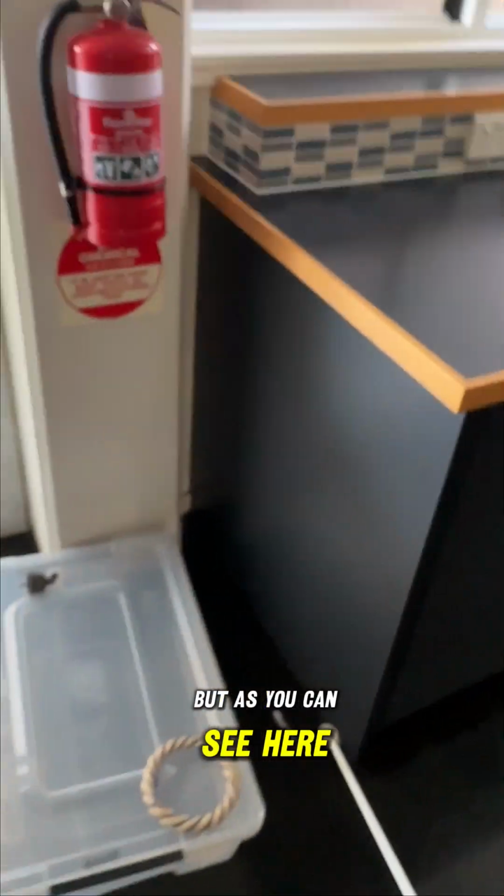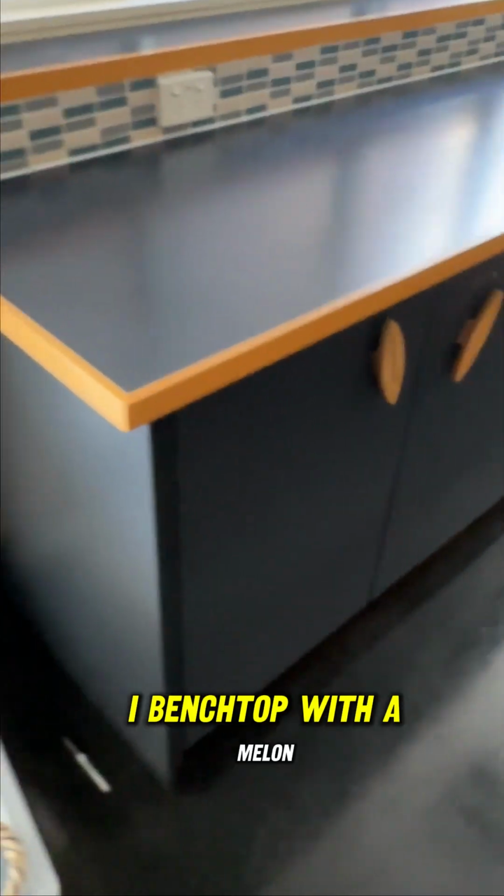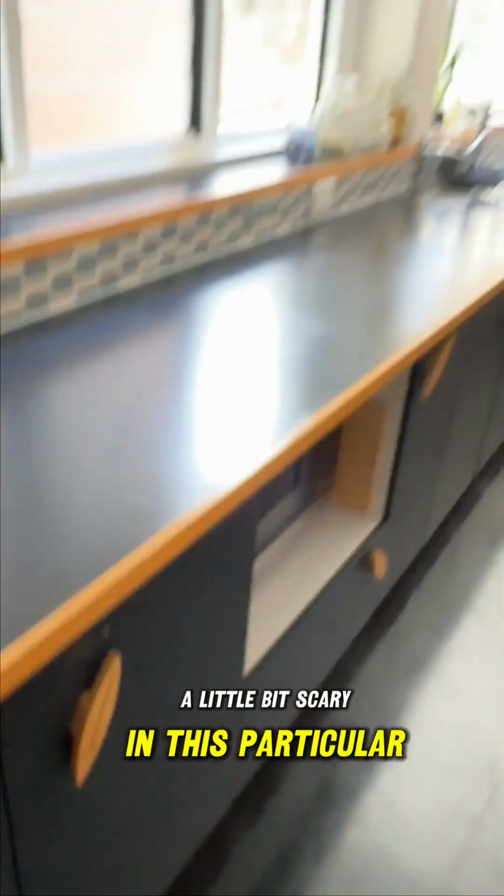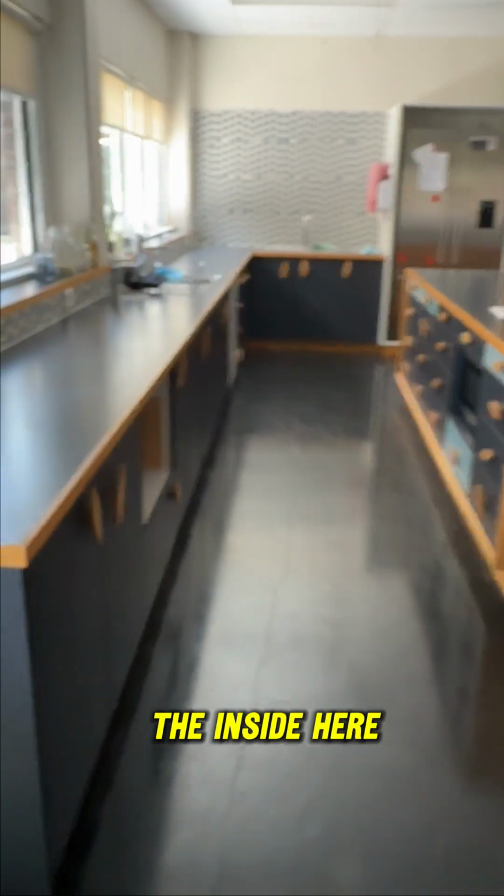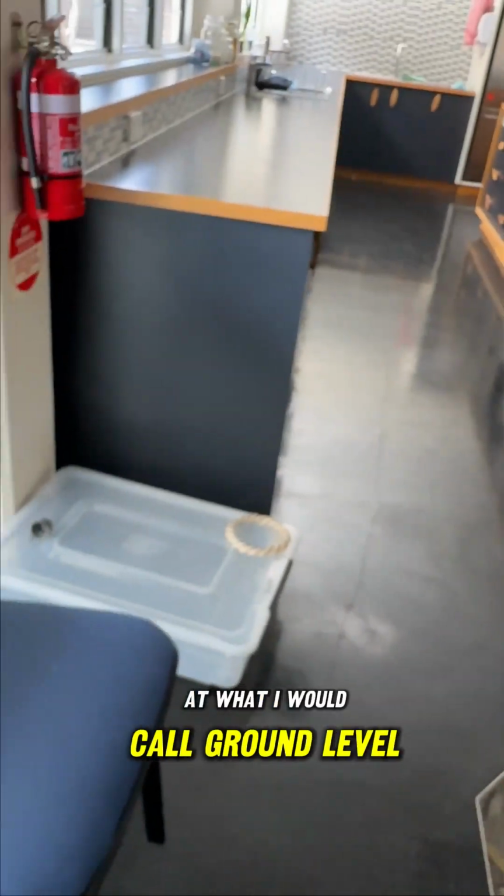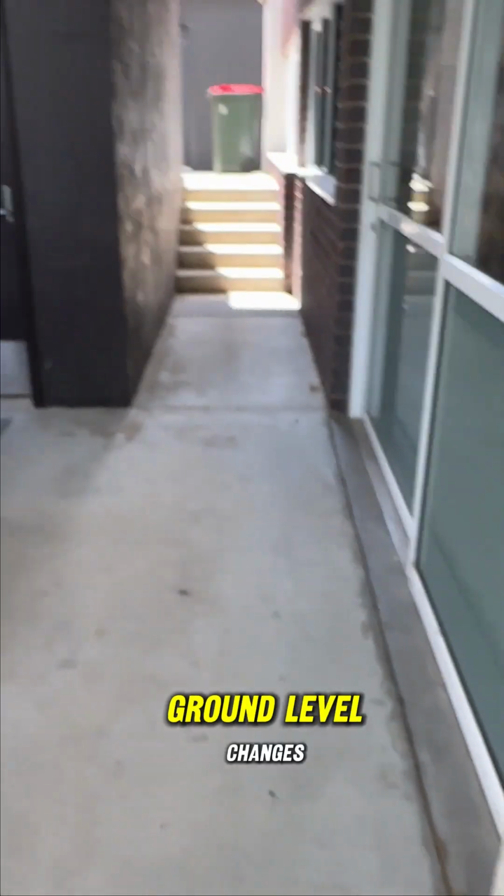As you can see here, a bench top with a melamine board behind it. We won't be able to get to the timber behind that, so it's a part that gets missed. A little bit scary in this particular place, whereas we've got a kitchen sitting on the inside here at what I would call ground level. Let's have a quick look on the outside here. See how ground level changes?